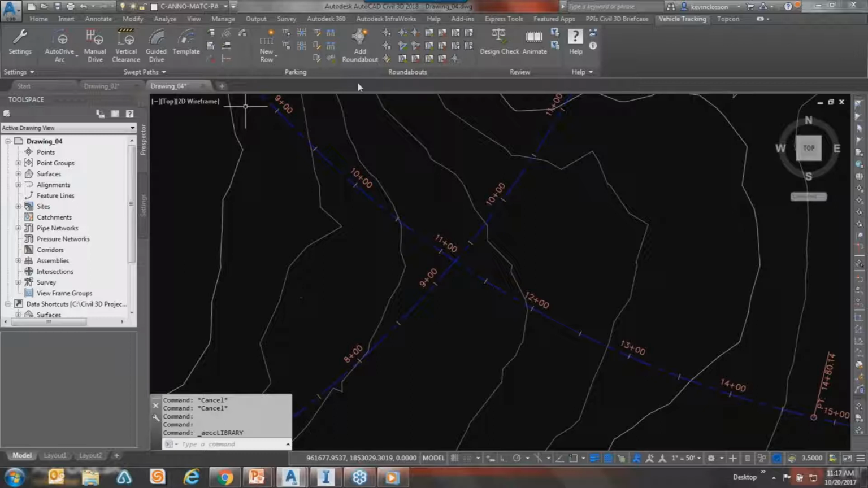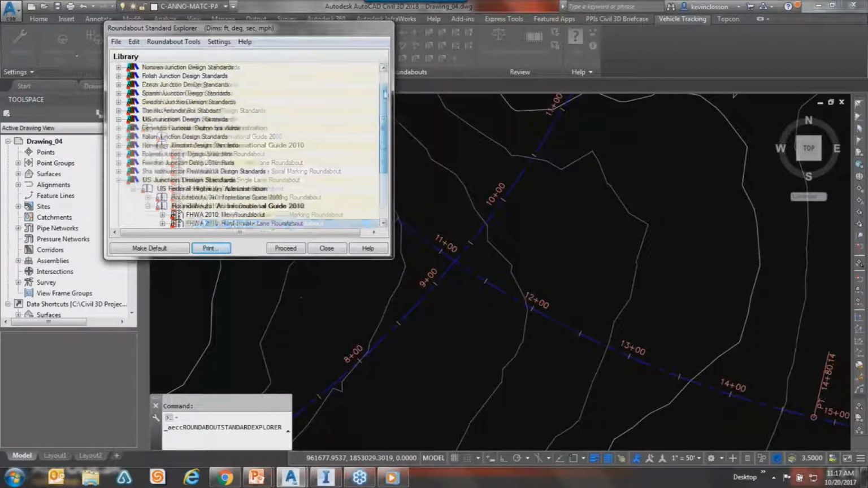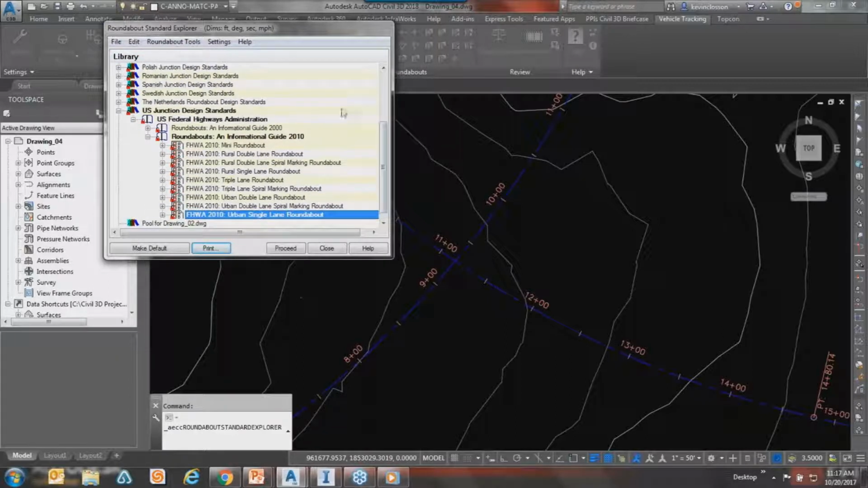If you do have vehicle tracking, just know this: it also has standards. So all you have to do is set your standard first, and then you start drawing. I'll make this quick. But if I were to jump in, and you've got to get to know your buttons a little bit, there's a roundabout standard explorer, and just like with the vehicles, there are all kinds of different standard roundabouts from all around the world that you can find, and all of them can be adjusted.